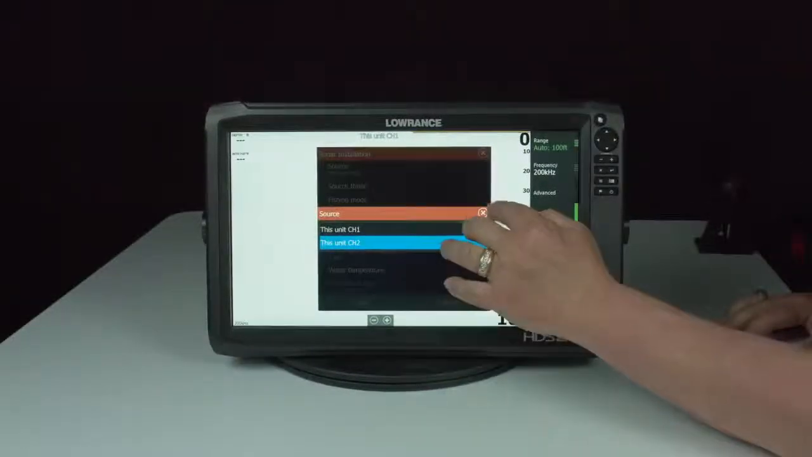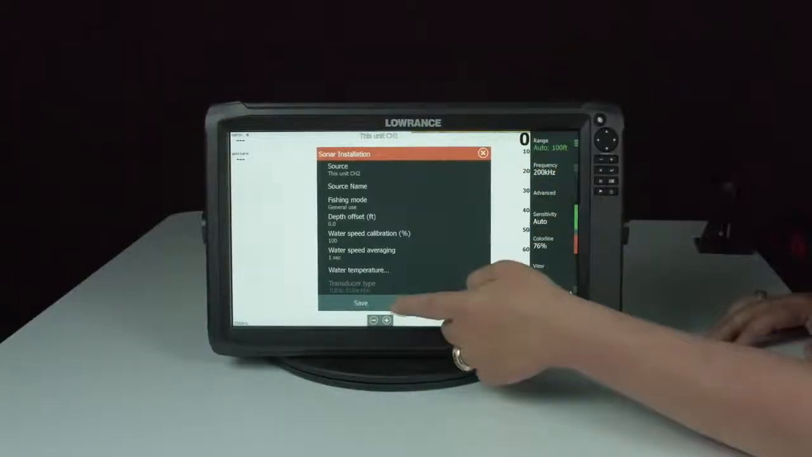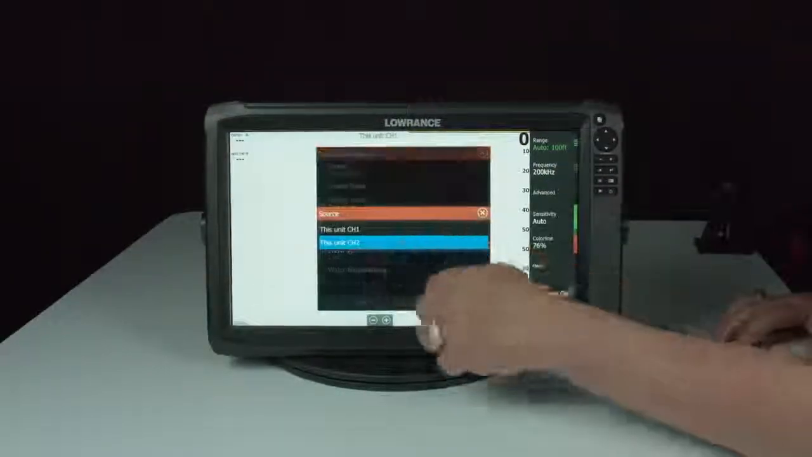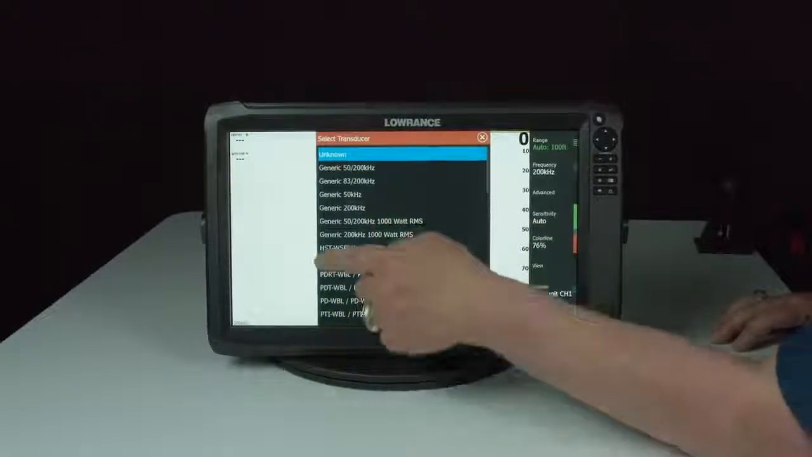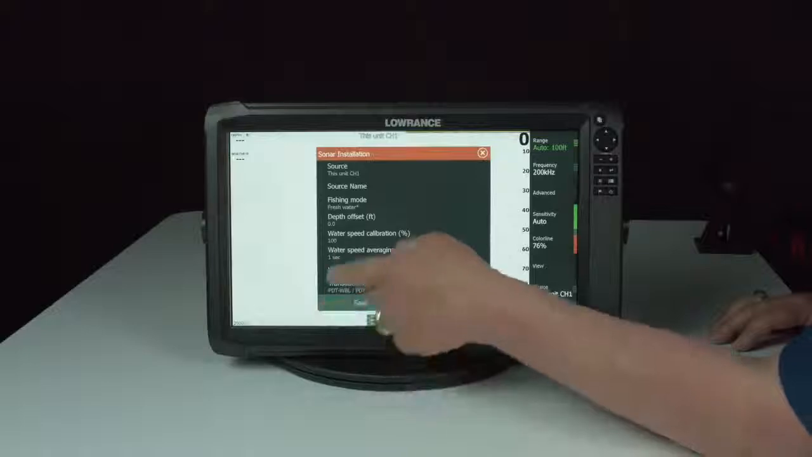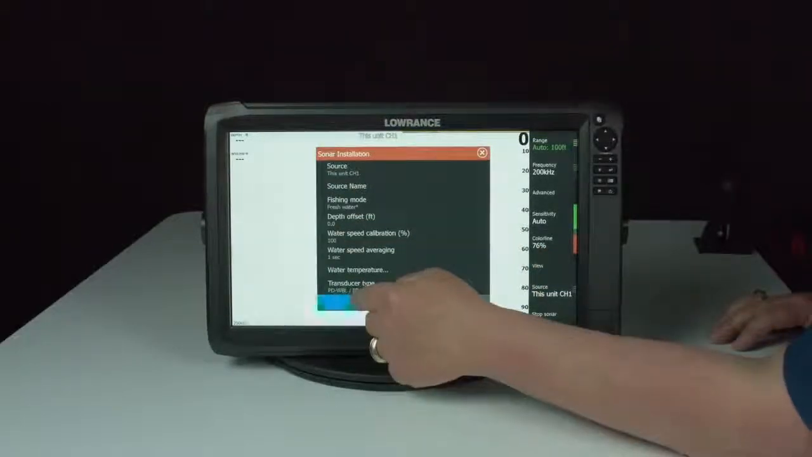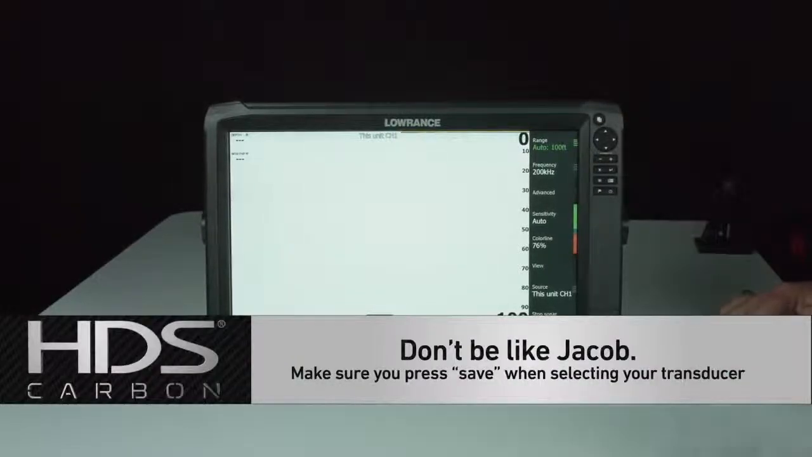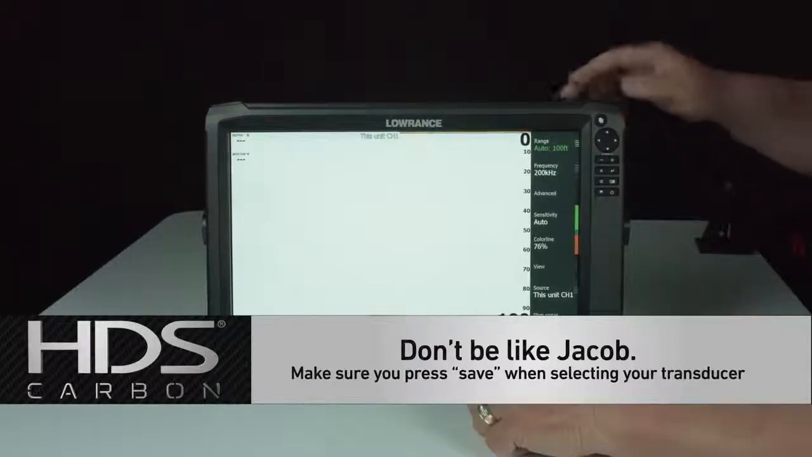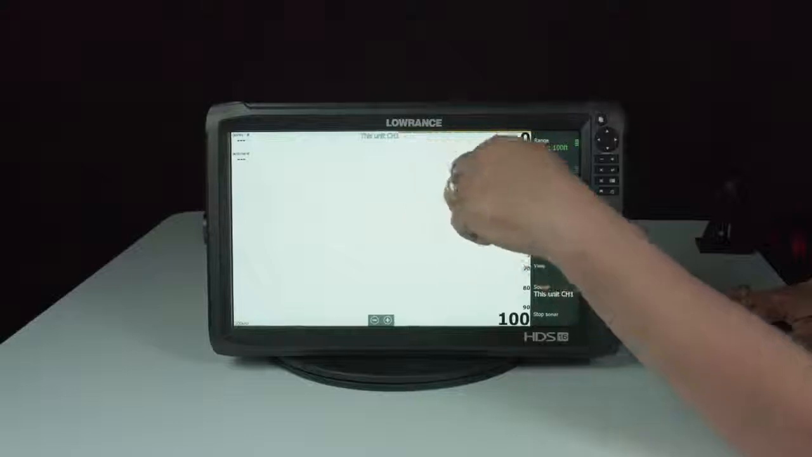So again, channel 2 is set up for the TotalScan transducer, and channel 1 is set up, but it didn't save, because I didn't tell it to save earlier. So whenever you select your transducer, that's something very important to remember. Select Save.